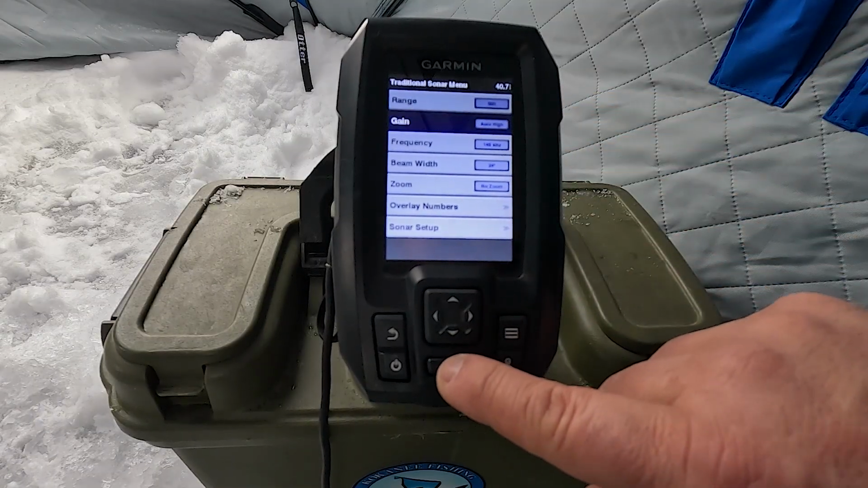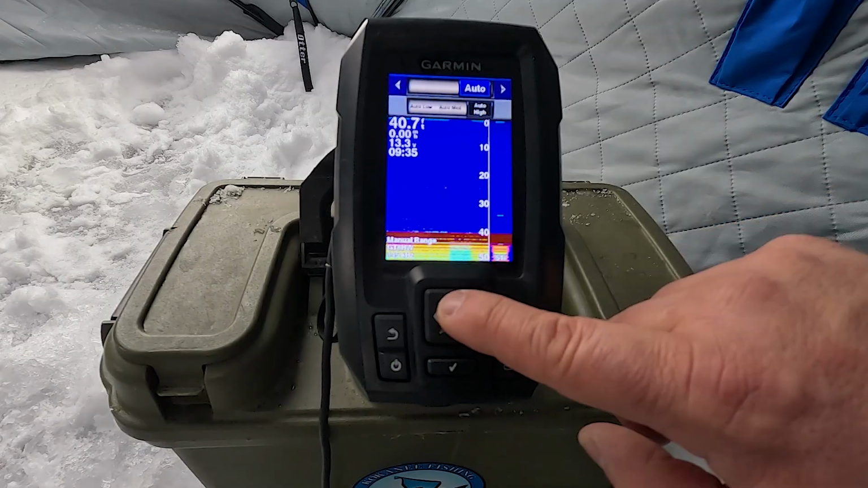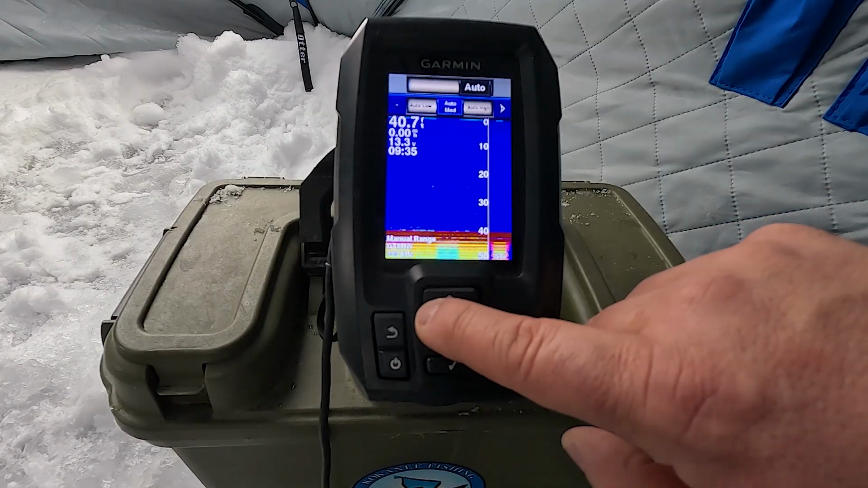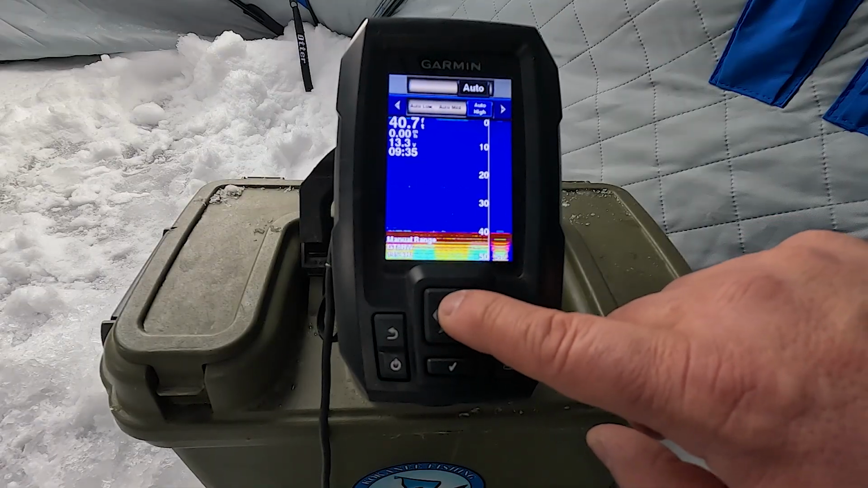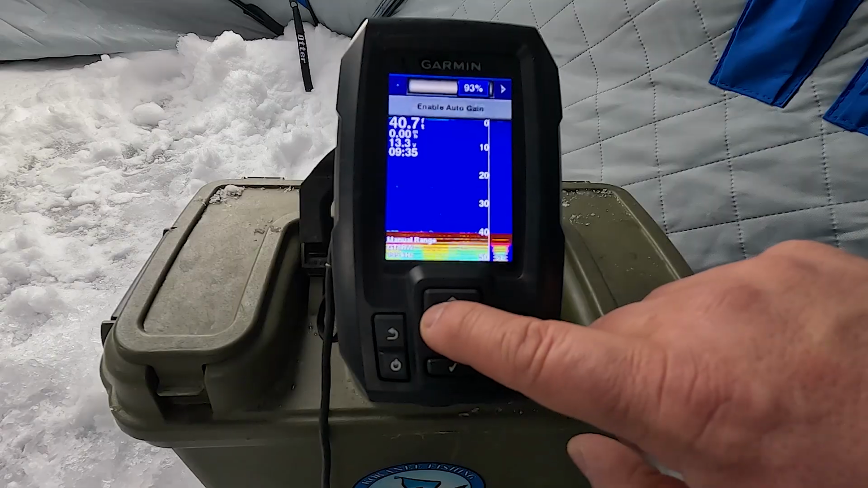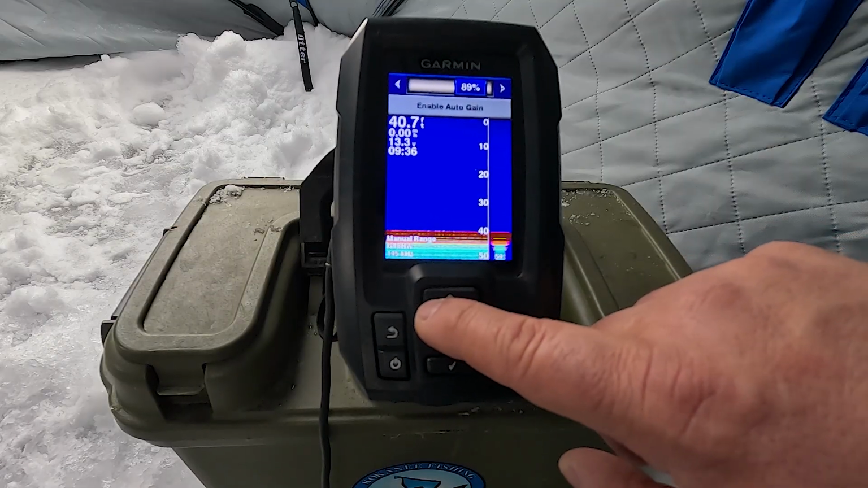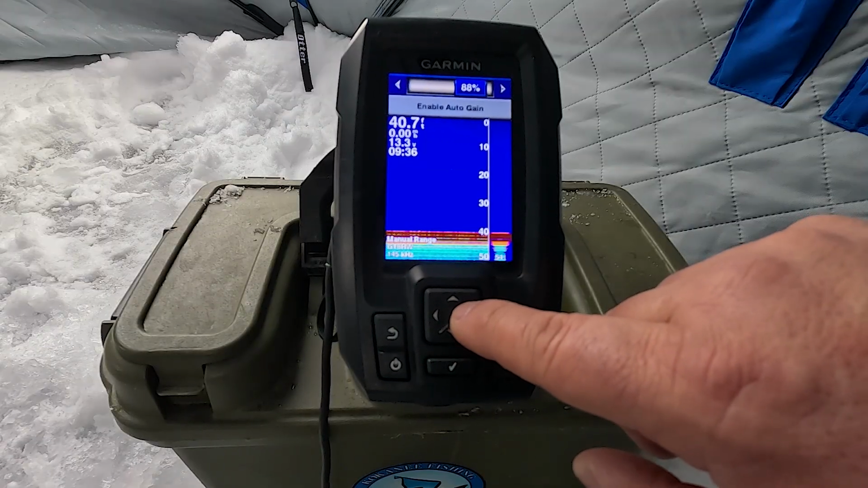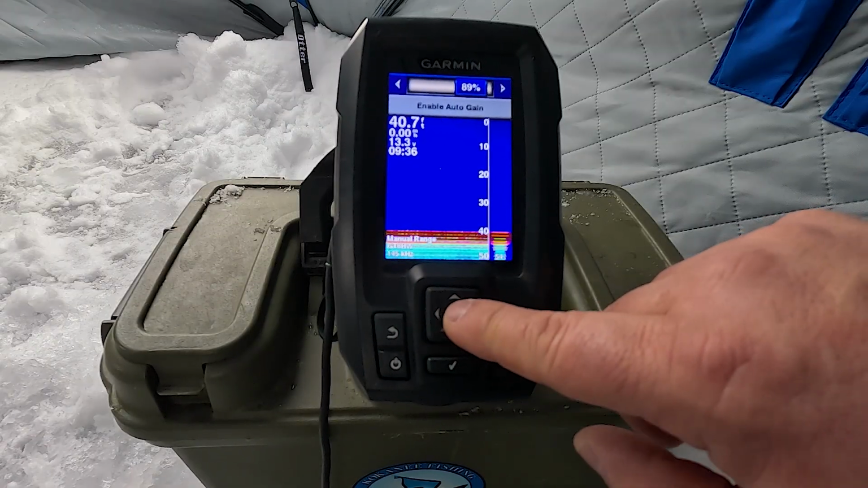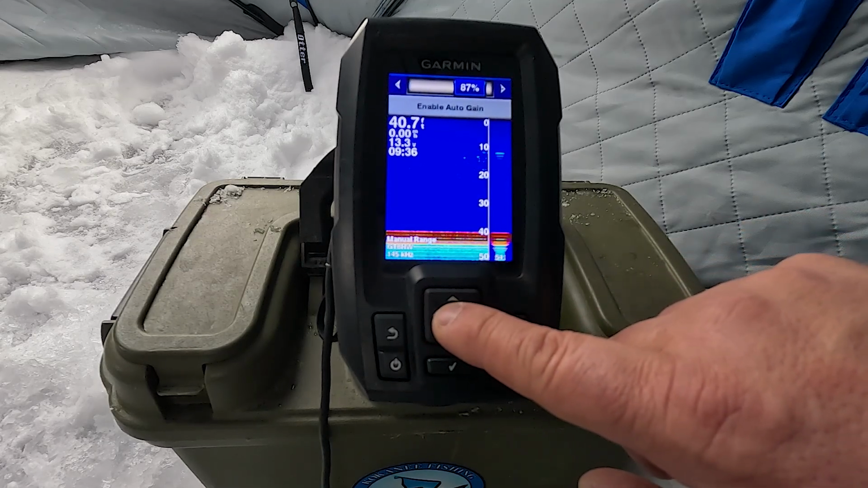I am going to select it, and I can cursor back and forth. You can select auto high, auto medium, auto low. But my personal preference is to go up and manually adjust my gain. You could do this until most of the interference is gone. Or if you want to see a little bit of the interference, you can turn it up. I prefer somewhere around 87 on mine.